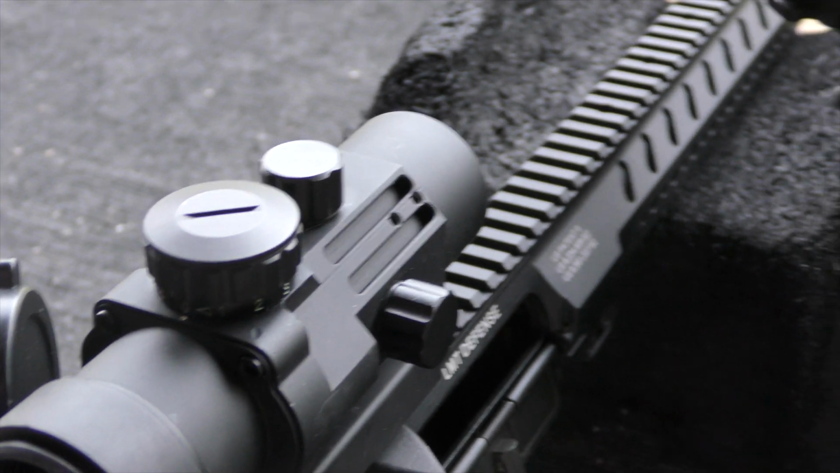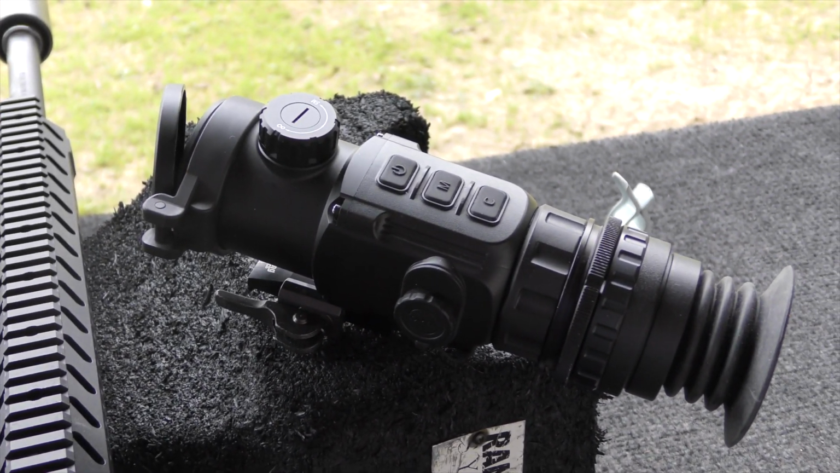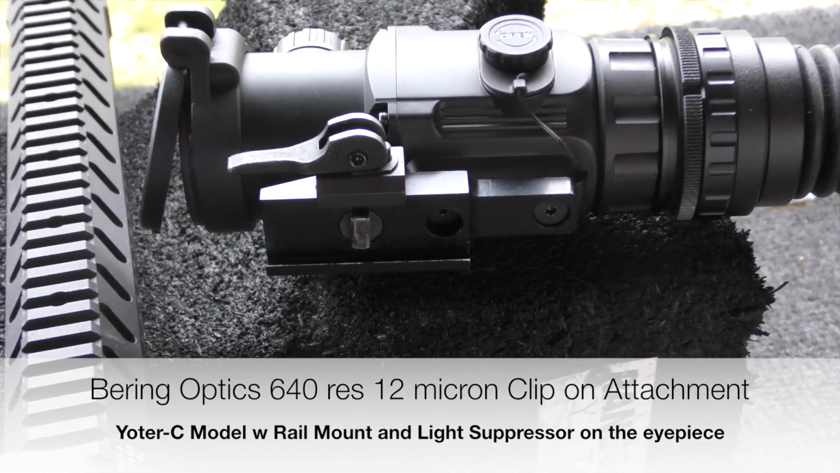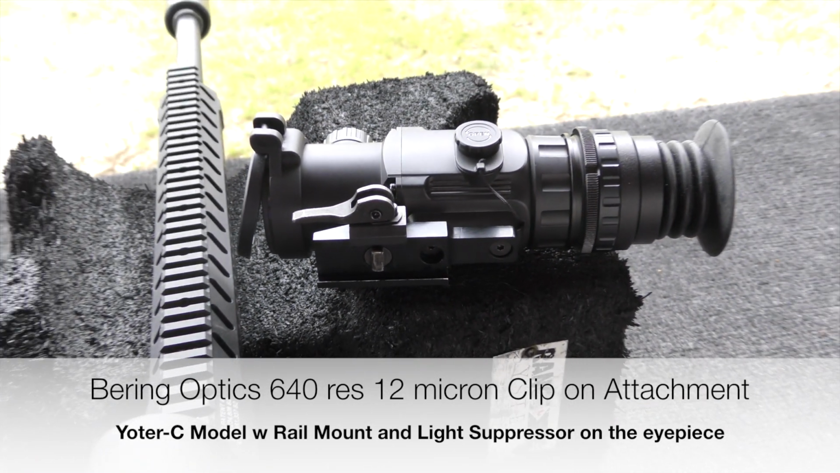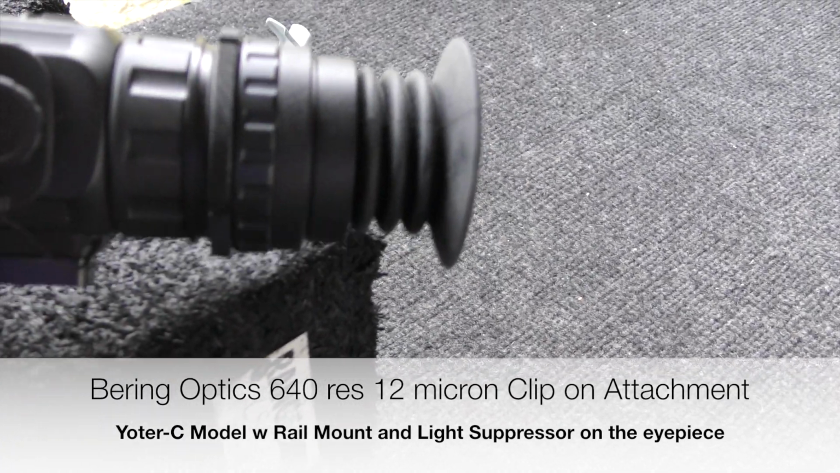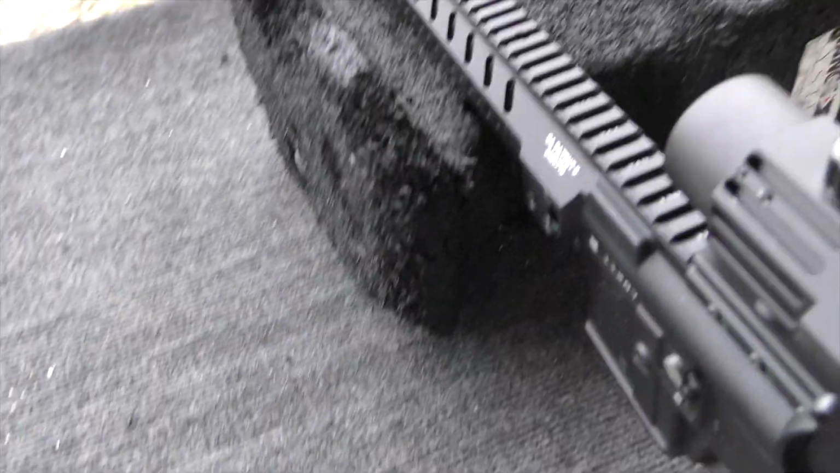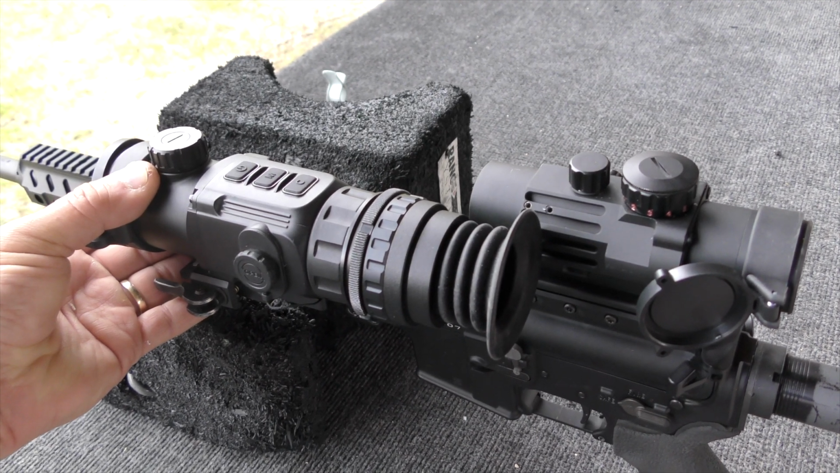And then this is the Yoter-C 640 clip-on. I have the rail currently installed, so it'll ride in front of the day optic. That rail is keyed so that it fits between your Picatinny slots, and it is non-lockable, but it is quick release. The Yoter-C is currently outfitted with the light suppressor on the back, which fits nicely over the front bell housing of the Supra prismatic sight. Once we determine zero with the prismatic sight, then we will put the Yoter-C in front, in this orientation on the rail.